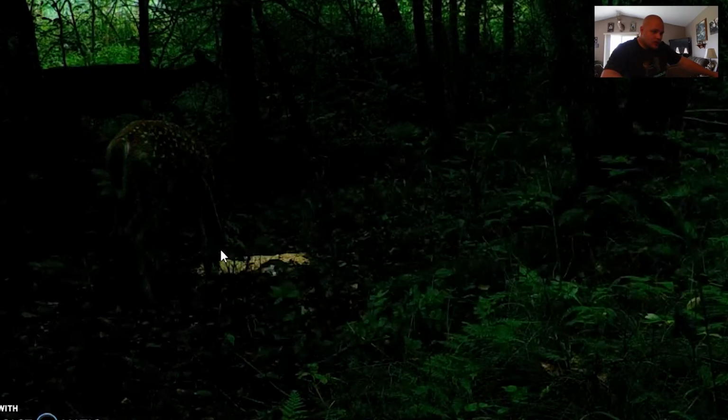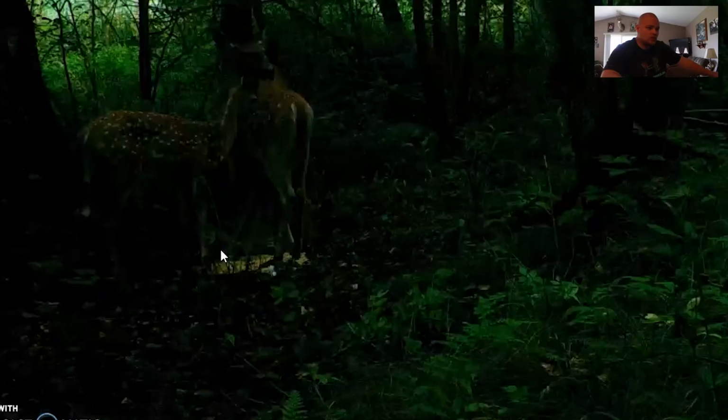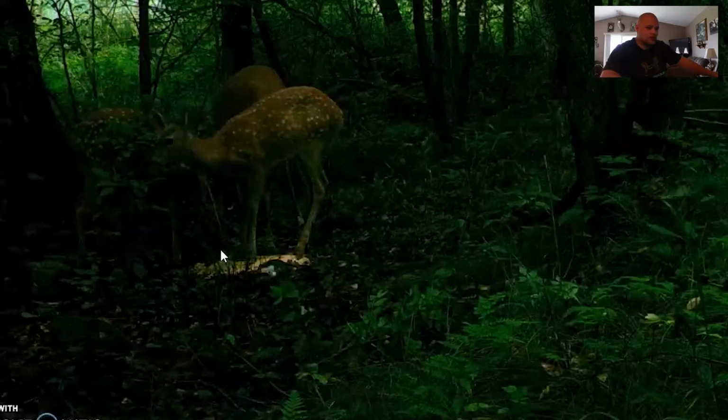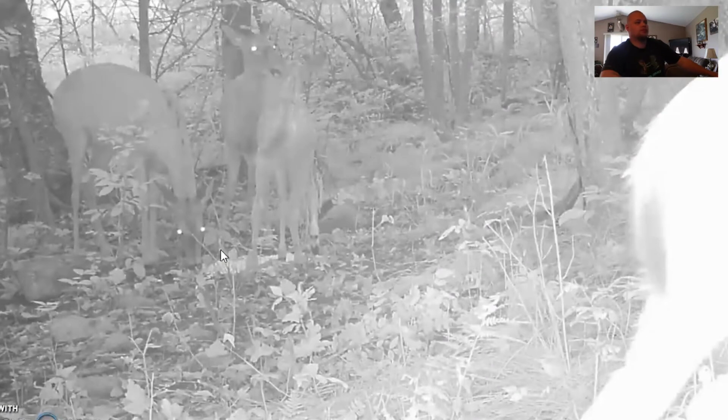Fawn came back. What's in the background? Doe. So the family came back at 6:51 a.m. They are back here. All 4 of them together.